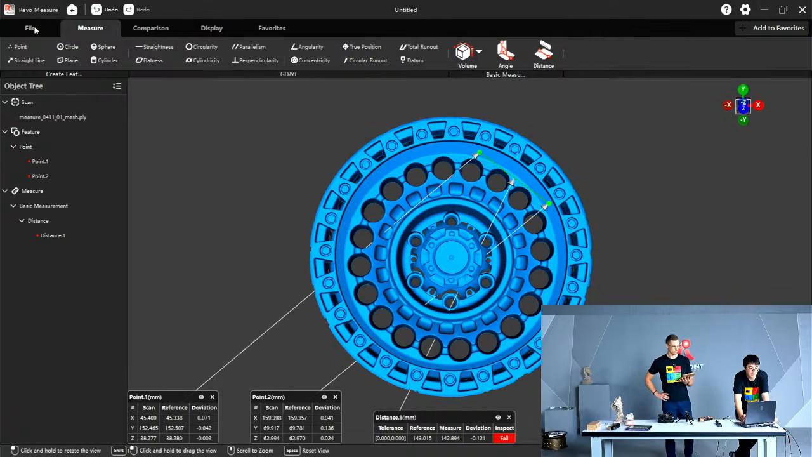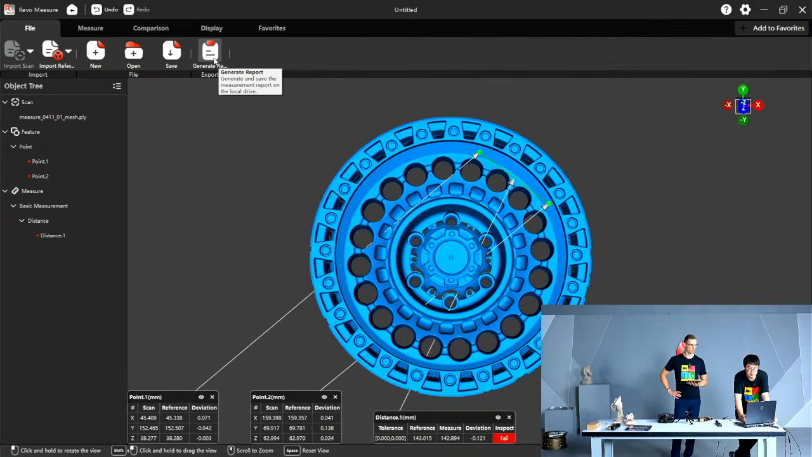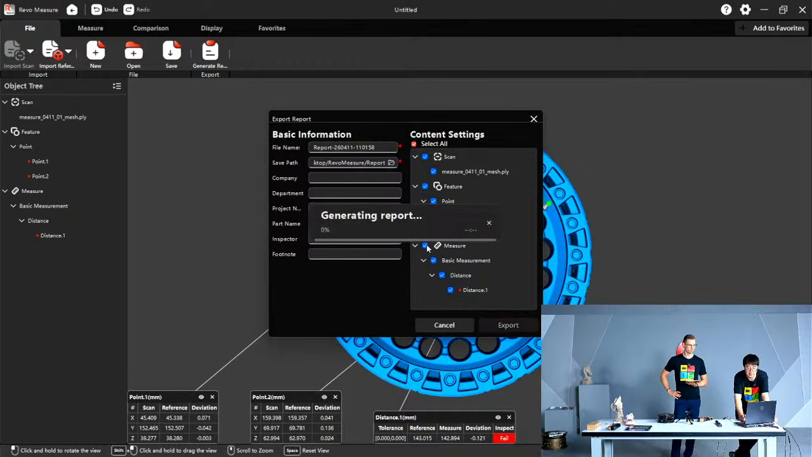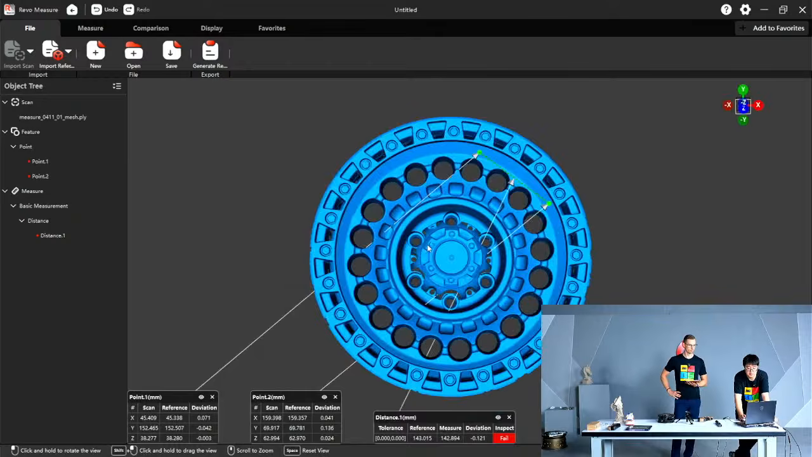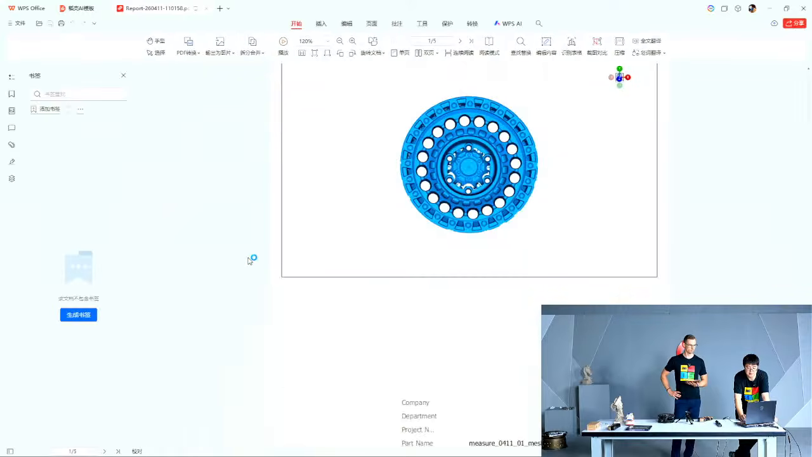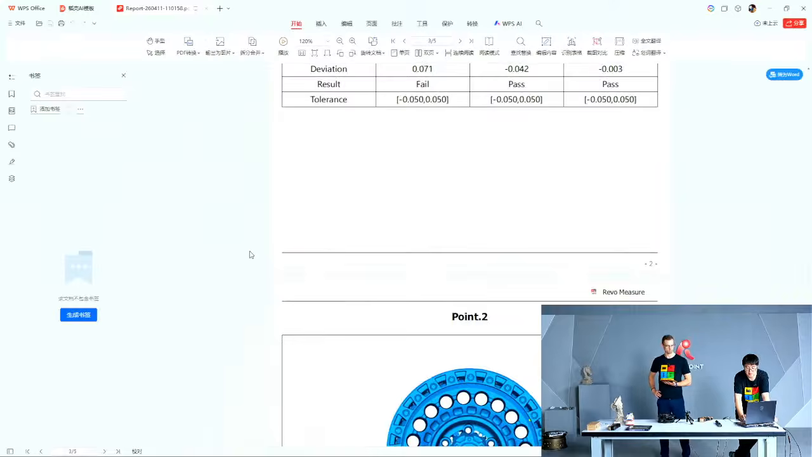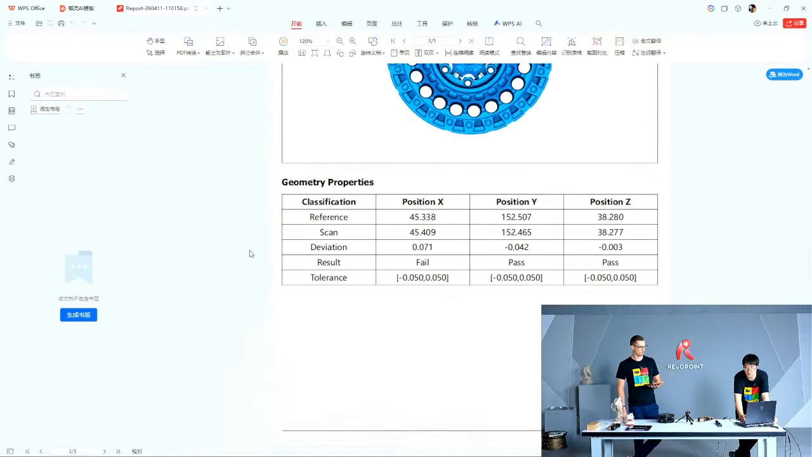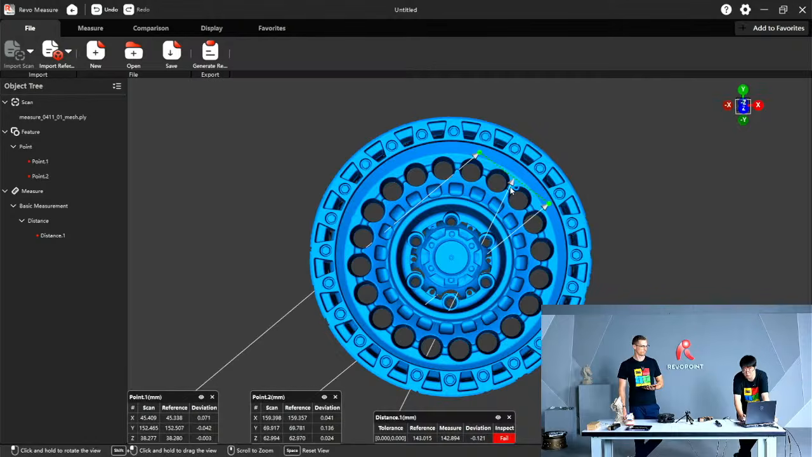And here, after you are done, here is your generate report. And everything you can do, the report will be automatically generated. Distance, if you have more than that, everything is all automatic. Okay, so that's the Revo Measure you're getting if you want the CMM edition.